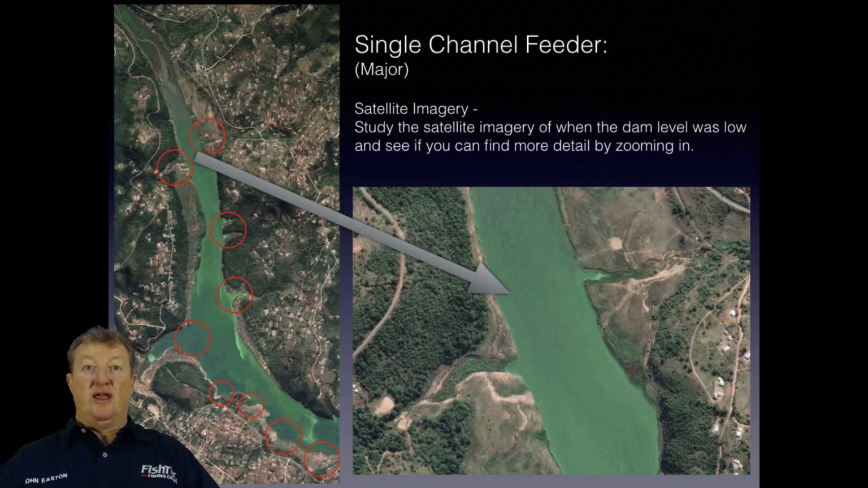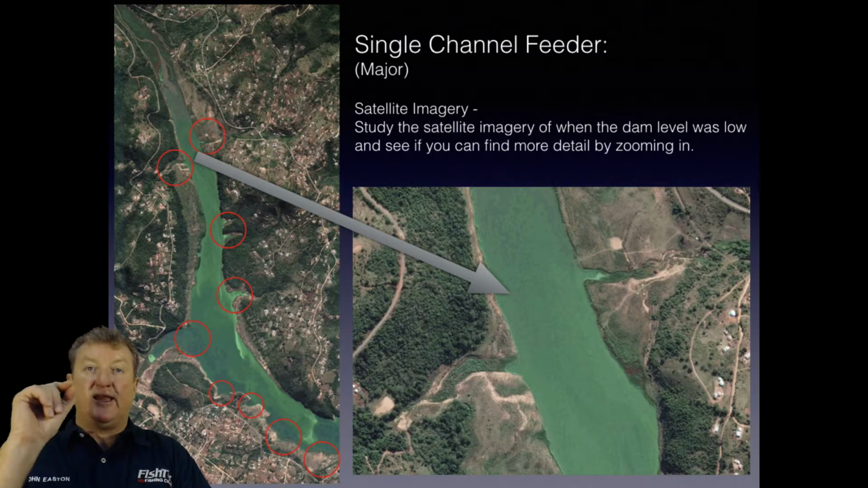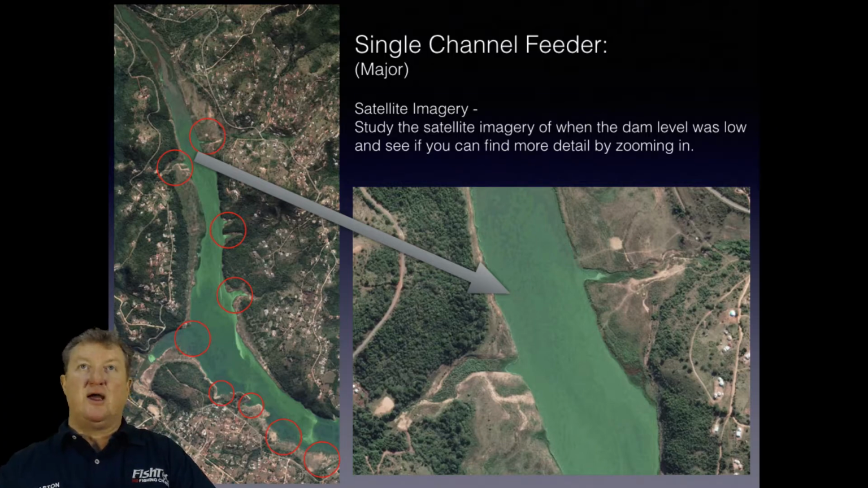We're still in the realm of free, where you don't have to pay for things. This is Google Earth. As long as you've got an active account, you don't have to pay for this. What I've done is I've taken those exact same points and overlaid them into Google Earth, and I've taken the top two and zoomed in closer. And remember, with Google Earth, you've got a little slide button. It's your time machine. You can drag it back to a time where the dam is very, very low.